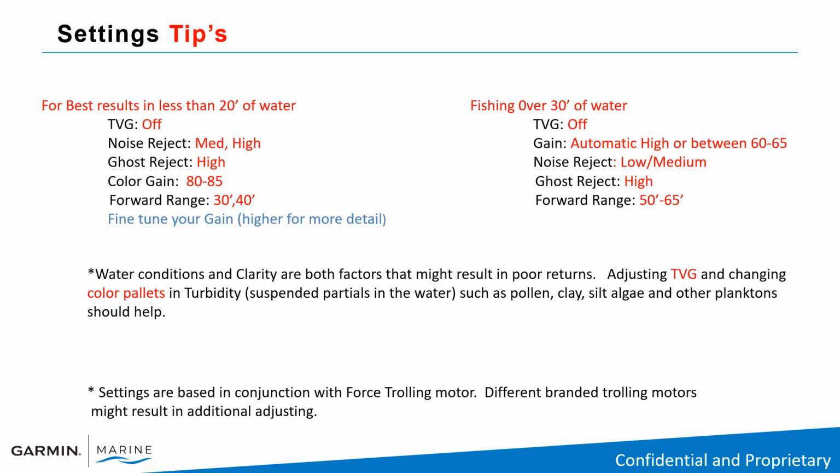Fishing 30 feet of water, TVGs off. You can turn gain on automatic high or between 60 and 65. Noise reject on low or medium. Ghost reject on high, and forward range set to 50 to 65 feet.